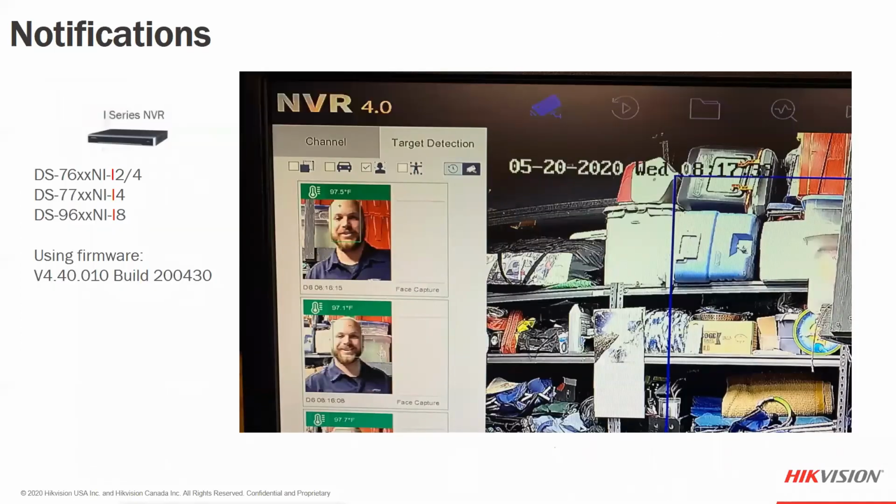And the latest addition that we've added is on the i-Series NVR. So a lot of you, I hope all of you, are Hikvision customers out there and have used our i-Series NVR. Using a new firmware for the i-Series NVR, we've incorporated the thermal cameras to detect and display the temperature on the live view screen.